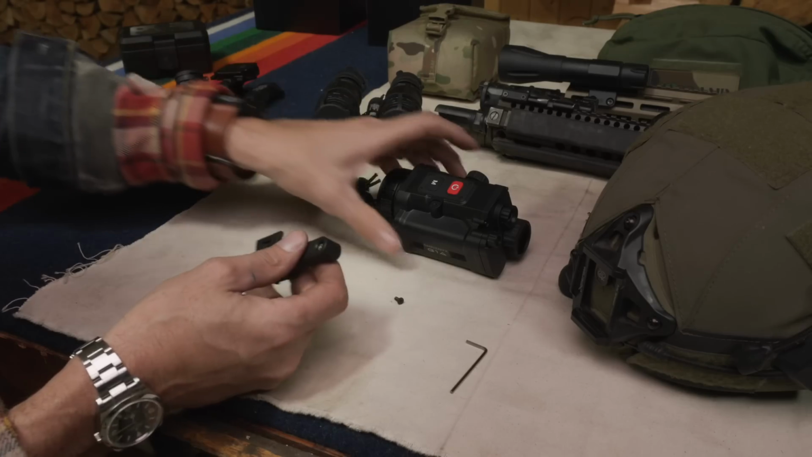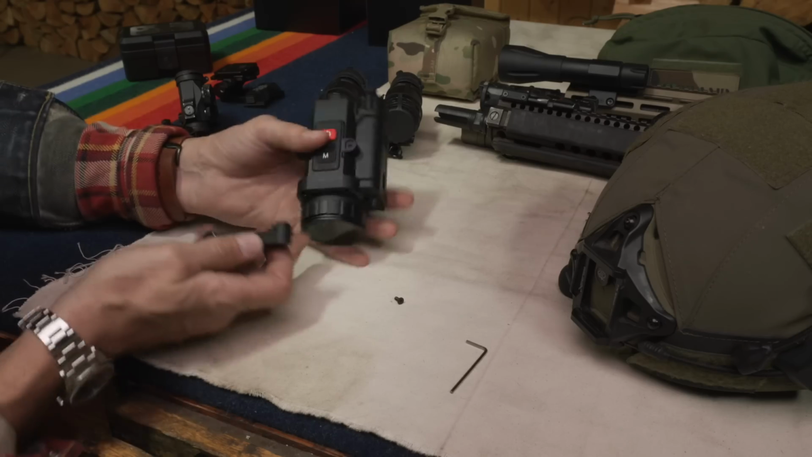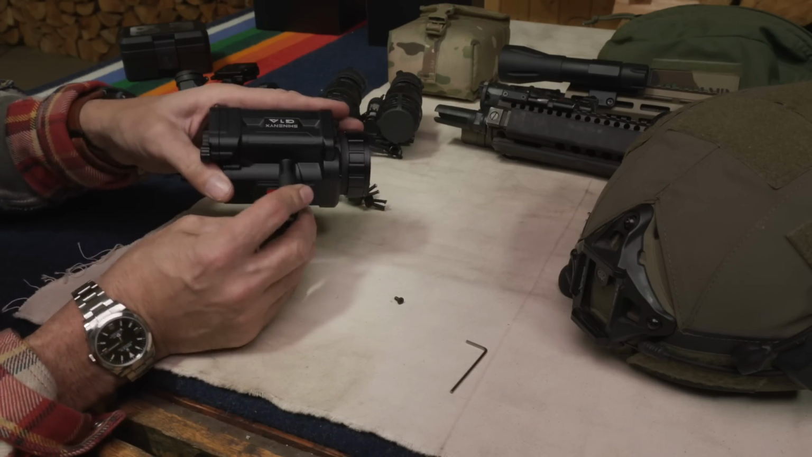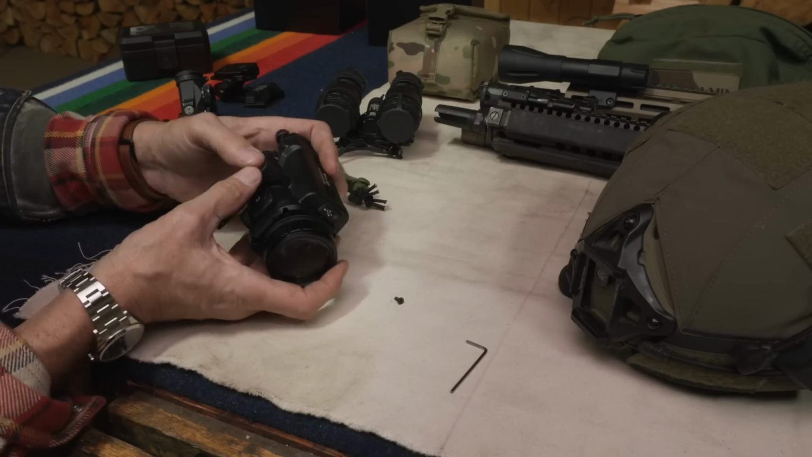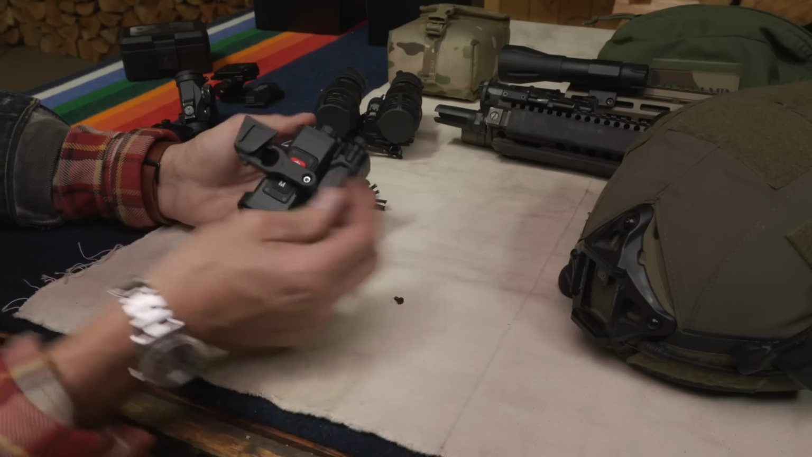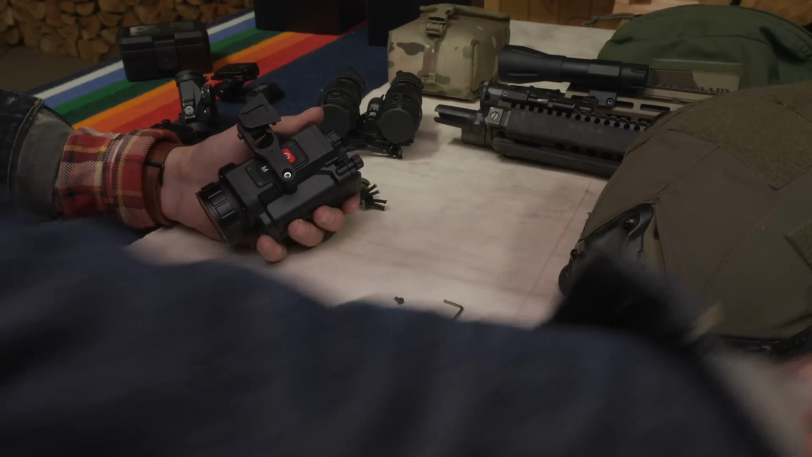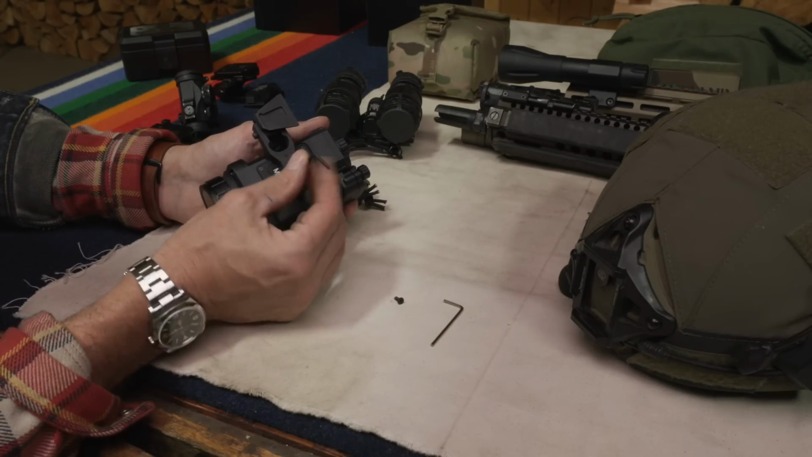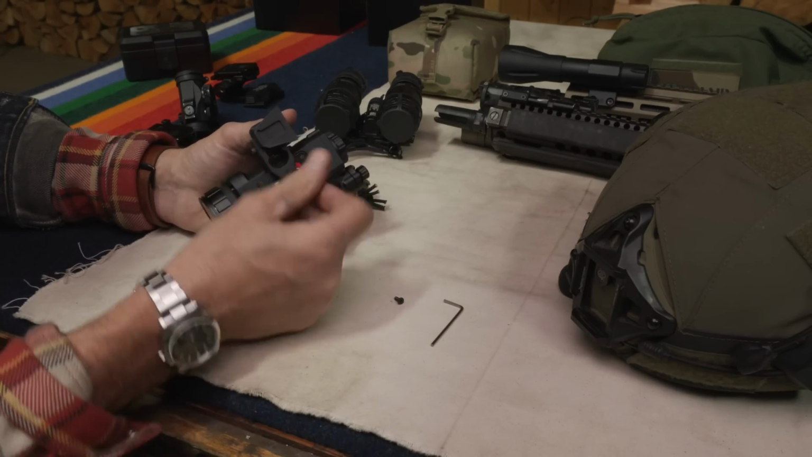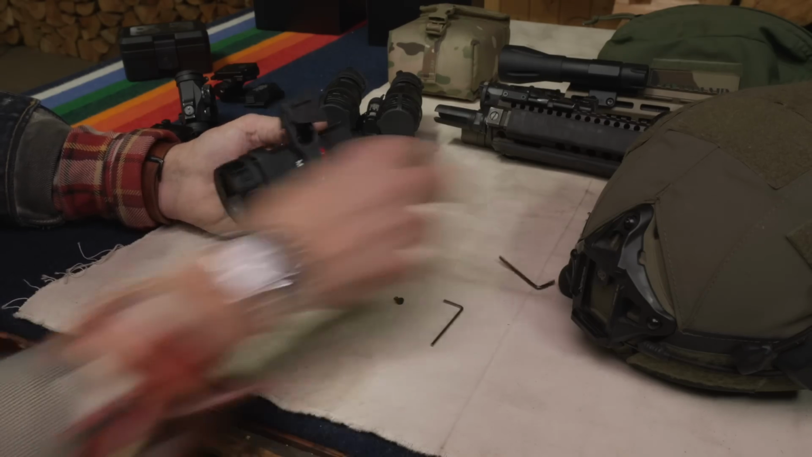But one thing that is completely sus is this mount here. This is very, very small. It is a metal screw and a metal mount, but only having one screw there. It is keyed in, so it can't rotate. It's not terrible, but that should be improved. That will break if you knock it, especially everything being polymer. But with my experiences, you tend to really take care of this stuff because it's so expensive.